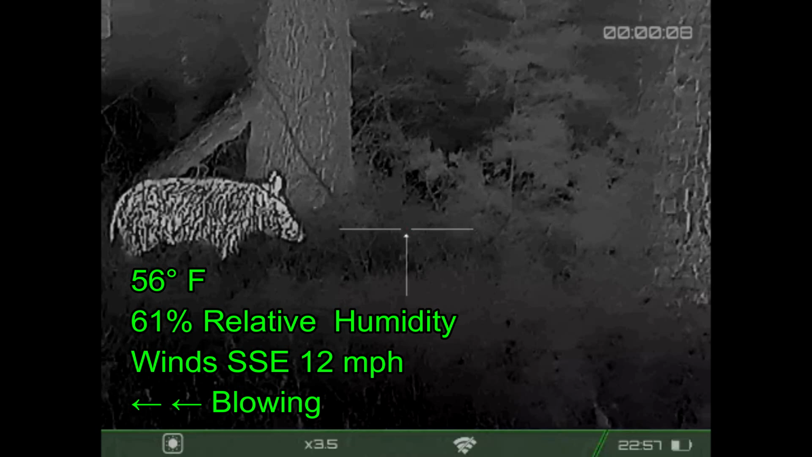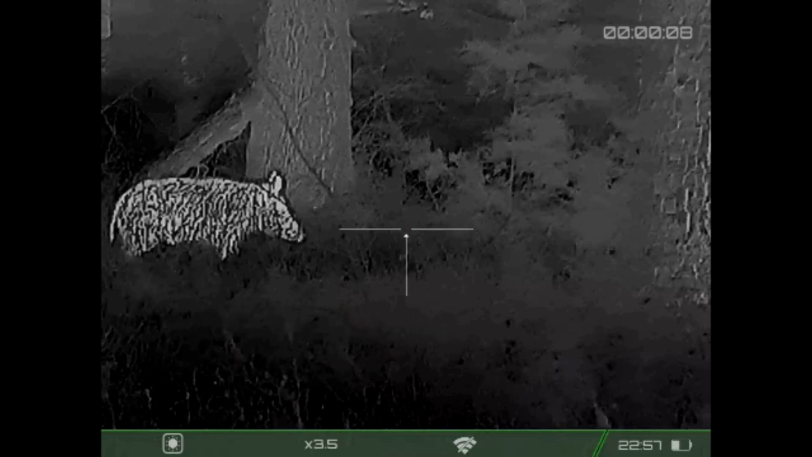Now the way that I'm hunting this property is I'm moving through from field to field, and this property is divided into several fields, often with tree lines separating the fields. And so you basically have to go through the tree line or the hedge line in order to get into the next field before you can see anything. So when I get to that point, I stop, I get out, I scan that field, and then I move on to the next field as I progress my way through the property.